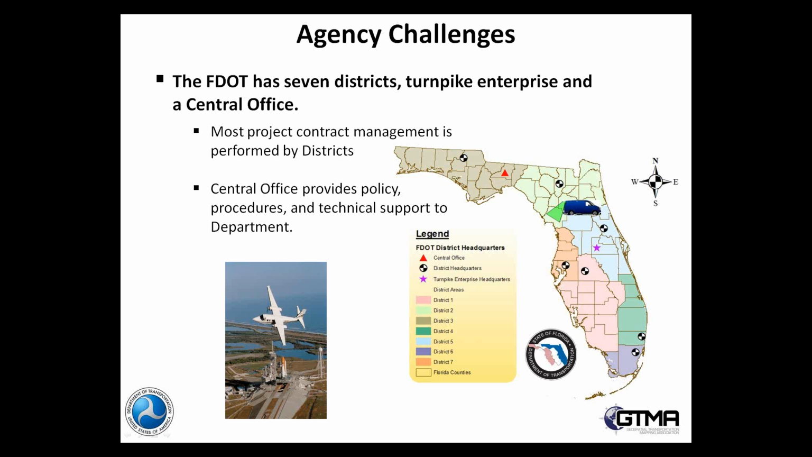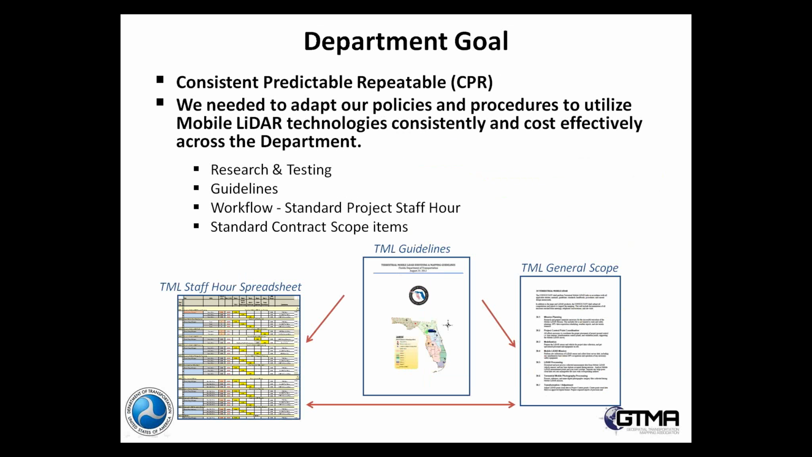It's very challenging, but we felt in today's markets and with the budgets the way they are, that we, as a transportation organization, probably weren't going to get into mobile LiDAR mapping acquisition ourselves. We most likely contract that out. So that's a little bit about our organization as far as structure is concerned.